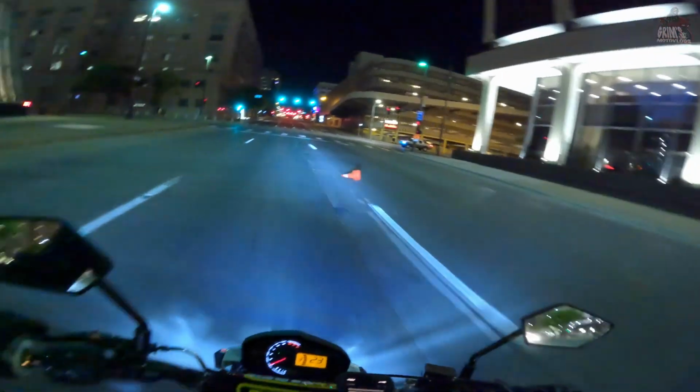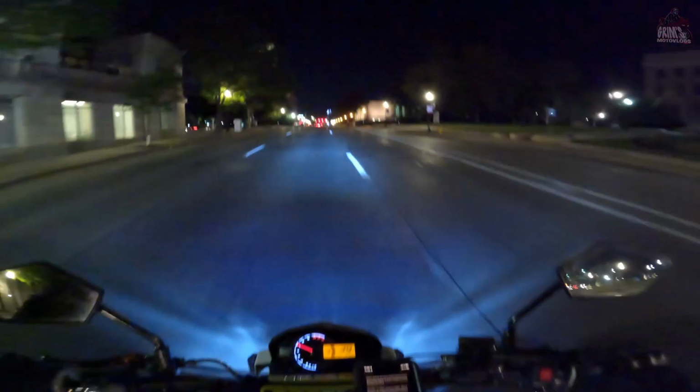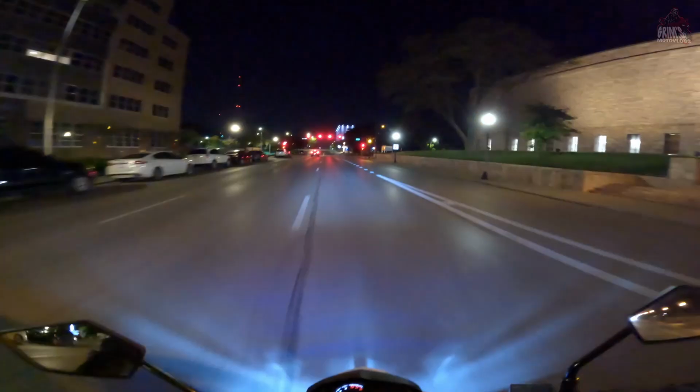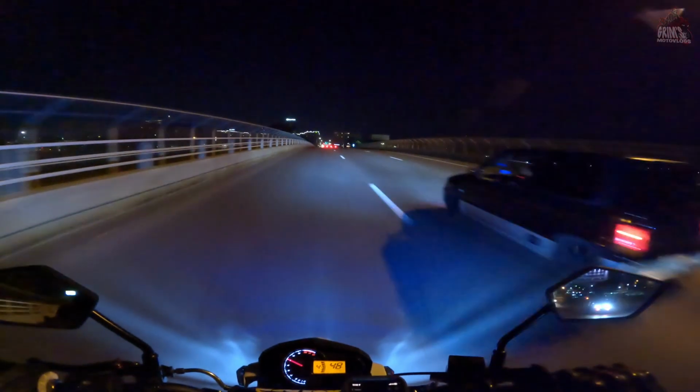There's a cone! Hotel Indigo. Heyo. Bike's running pretty quick in this cool weather. I like it. I like it a lot. Oh, dang. Should I get on the interstate up here? Probably not.